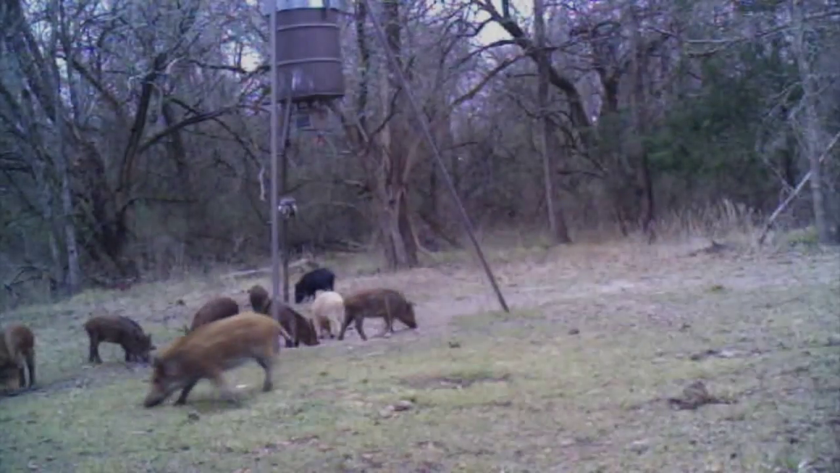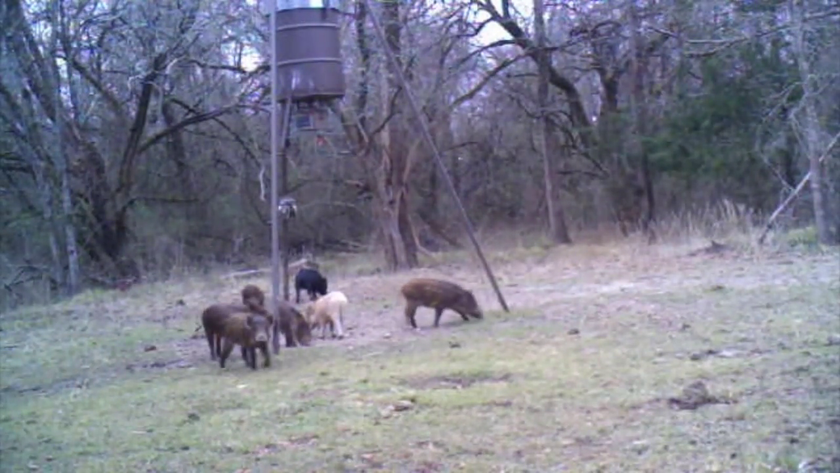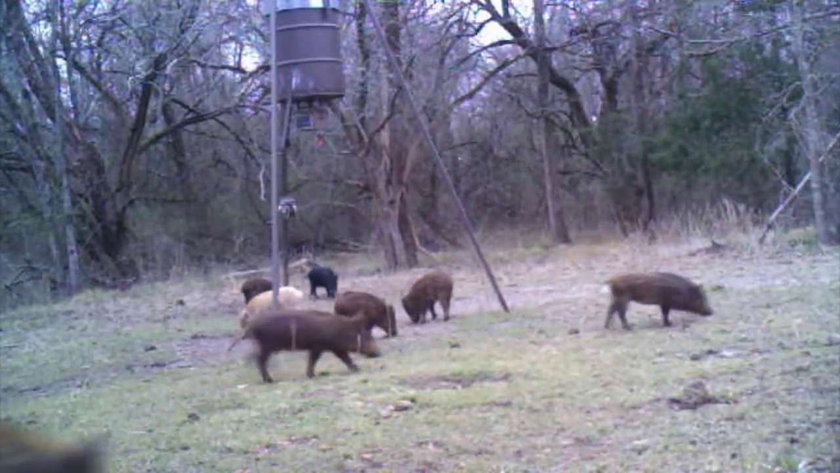In fact, the next morning, the game camera captured this. They came right back out to the Porky's Playground feeder, where just the night before they had heard a loud bang and the mother had disappeared.